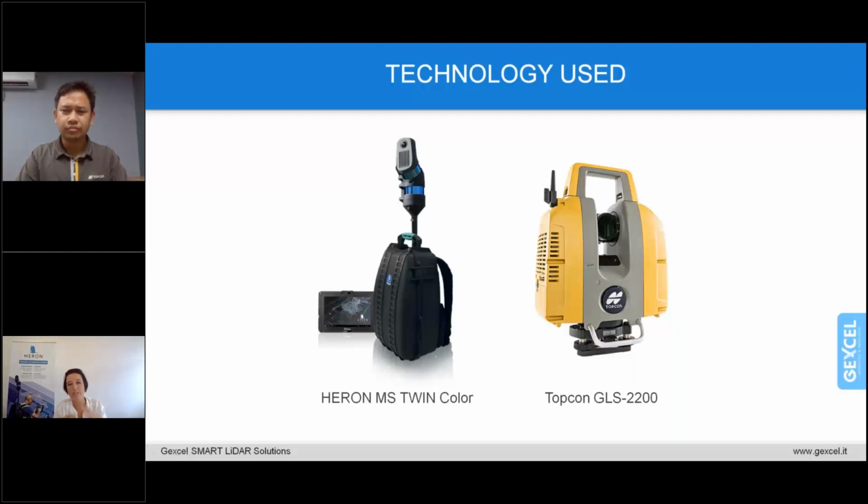Just going back to the technology used, can you briefly describe the instrument that you used, trying to underline the strength of the device? So for this data collection, we are actually using two different technologies. One is the HERON MS TWIN, which is a backpack solution, and the other is the Topcon GLS-2200, a geodetic laser scanner, which is a terrestrial laser scanner. Both devices have their own unique features.